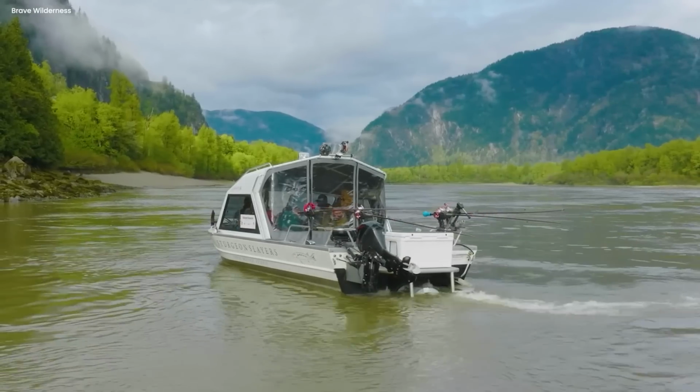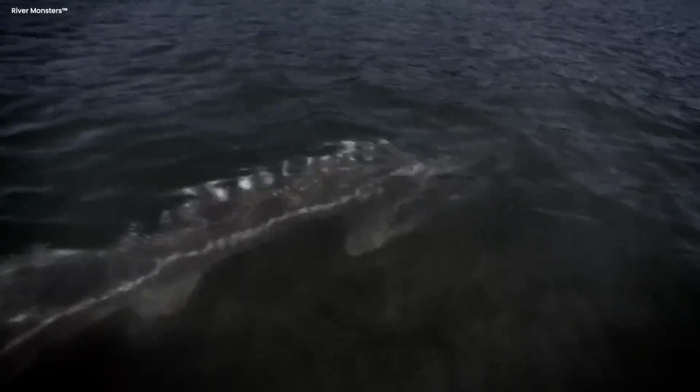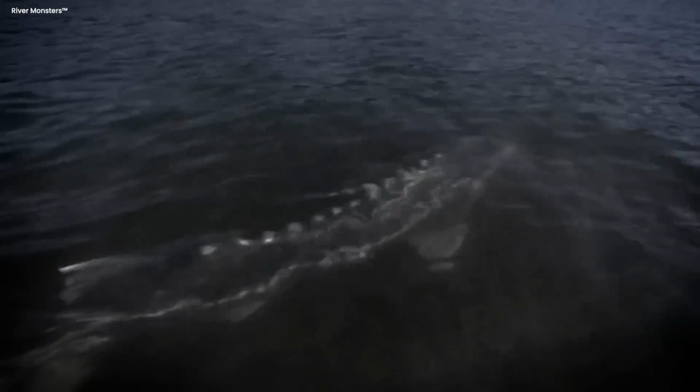In the video, you'll see a beautiful river, and in this river lives the famous Loch Ness Monster. It swims smoothly through the water like a big and amazing fish.